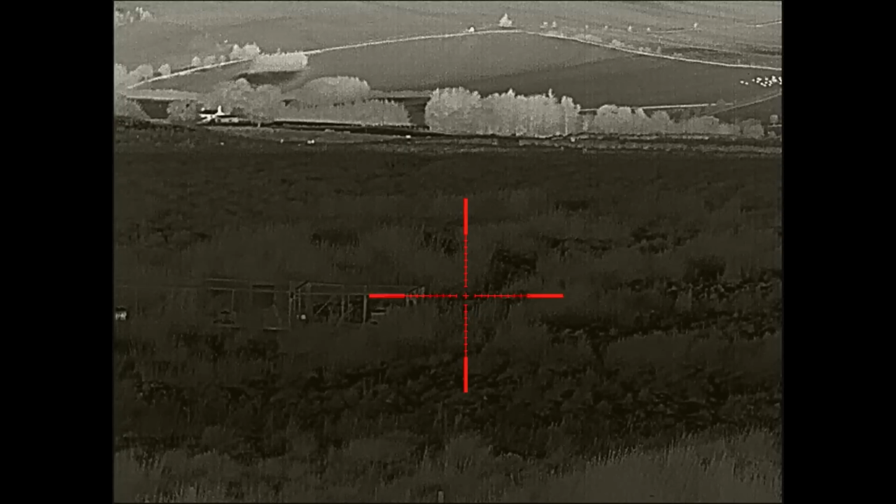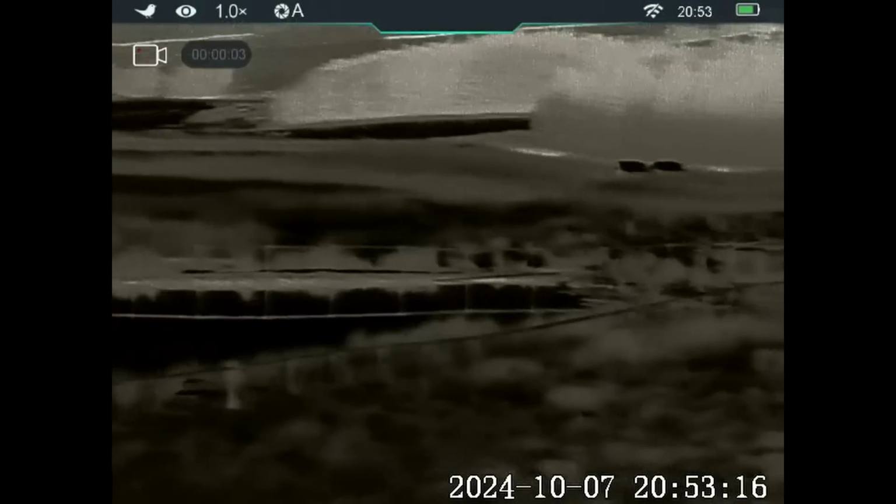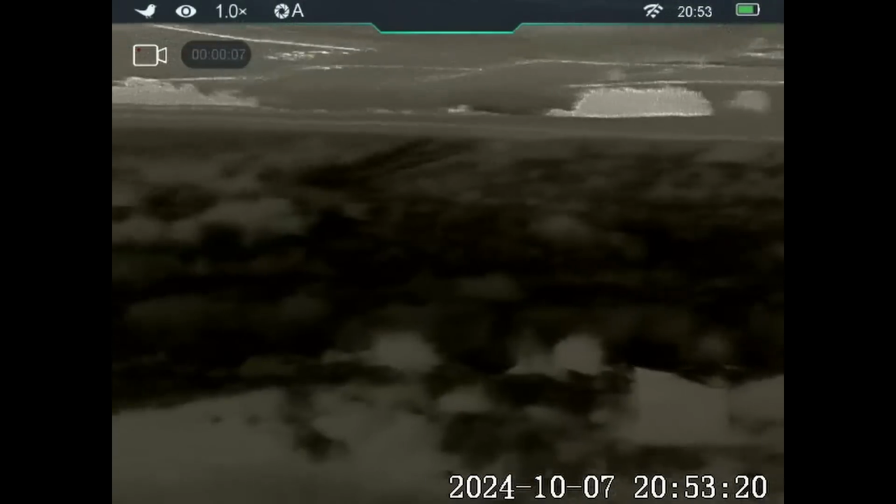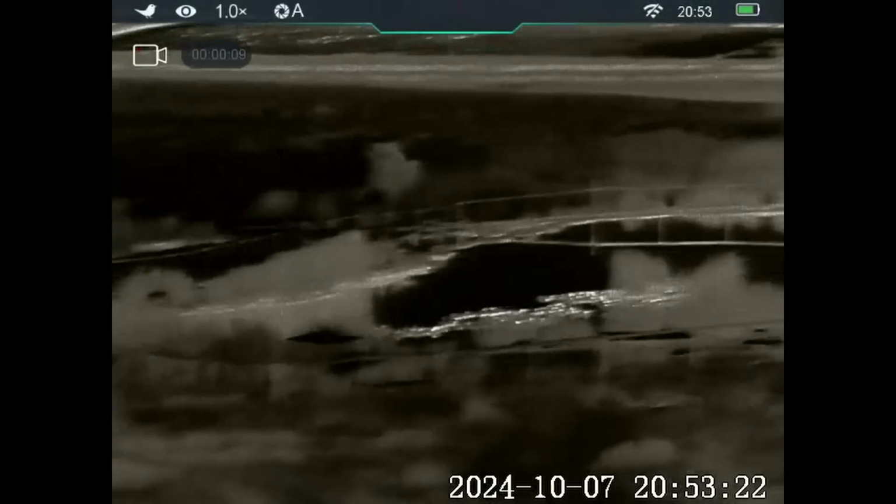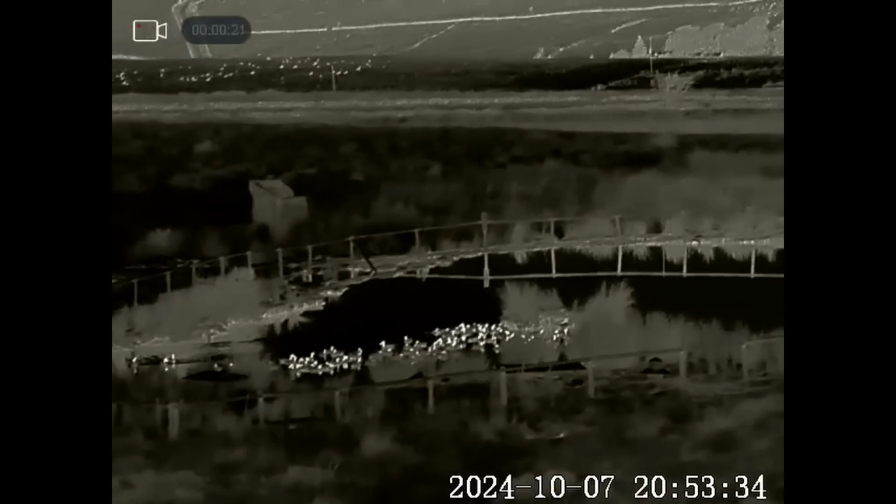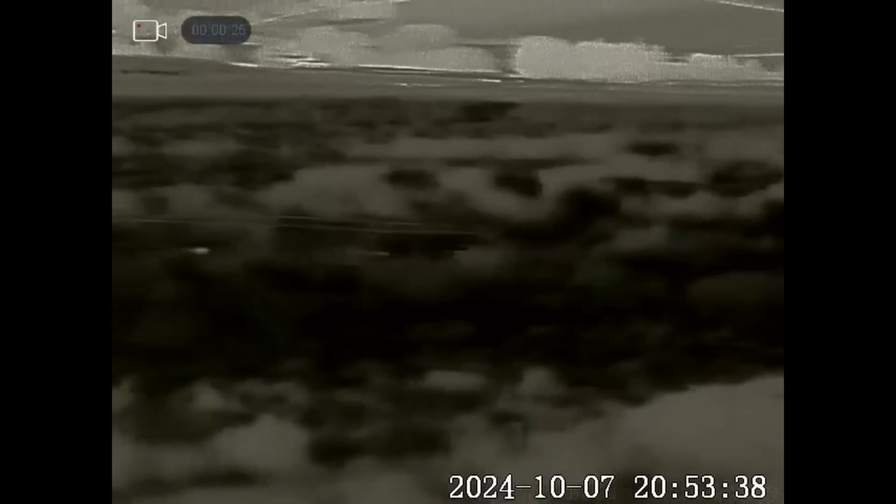I'm sure that one will make its way up to us eventually. I just keep scanning around the duck pond and the partridge pens. This is where we seem to be having most activity where we are now, or where I'm scanning now. The ducks are all nicely back on the water, so that's good. And nothing's showing up at the moment. I do scan for quite a while.